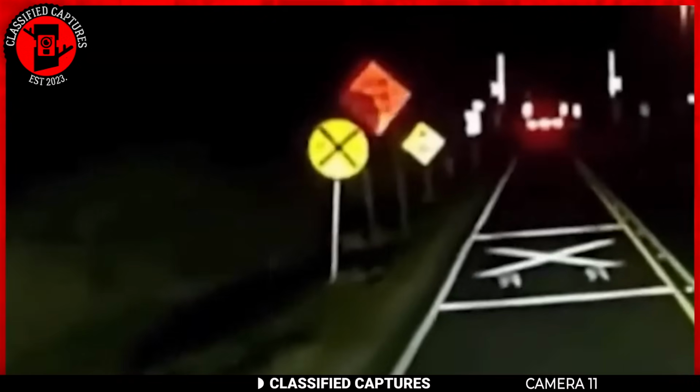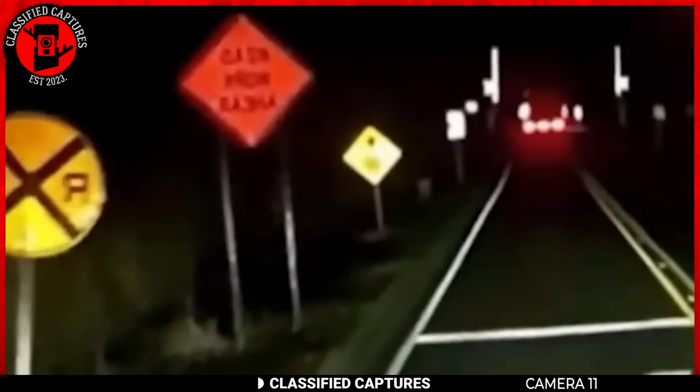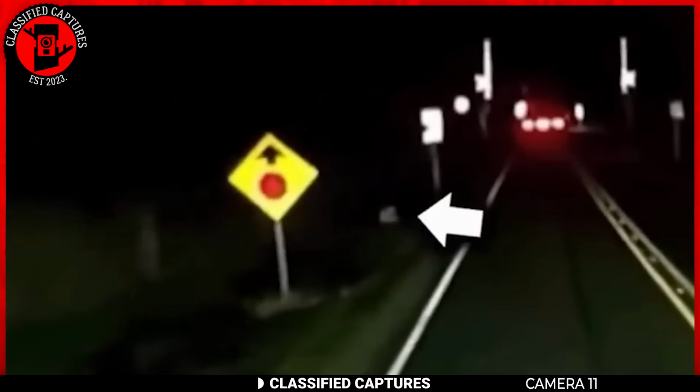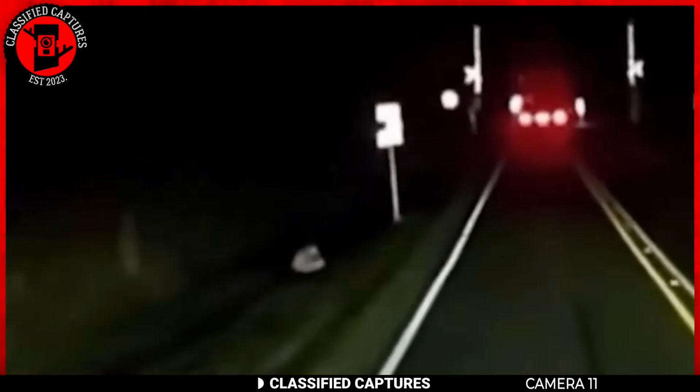Late-night drives often have a tranquil quality to them, with the road ahead illuminated by the guiding light of your headlights. But for one driver, the solitude of the night was shattered by an unsettling sight captured on the dashcam.